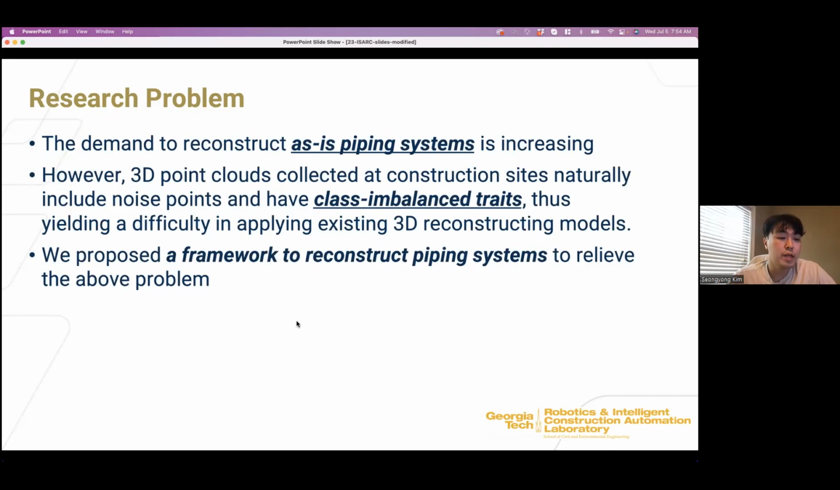However, with the point cloud collected at the construction site, we have difficulty applying existing 3D reconstruction methods because the data collected naturally includes noise and occlusion areas and has class imbalance issues. So we propose a framework to reconstruct the piping system to overcome this problem.